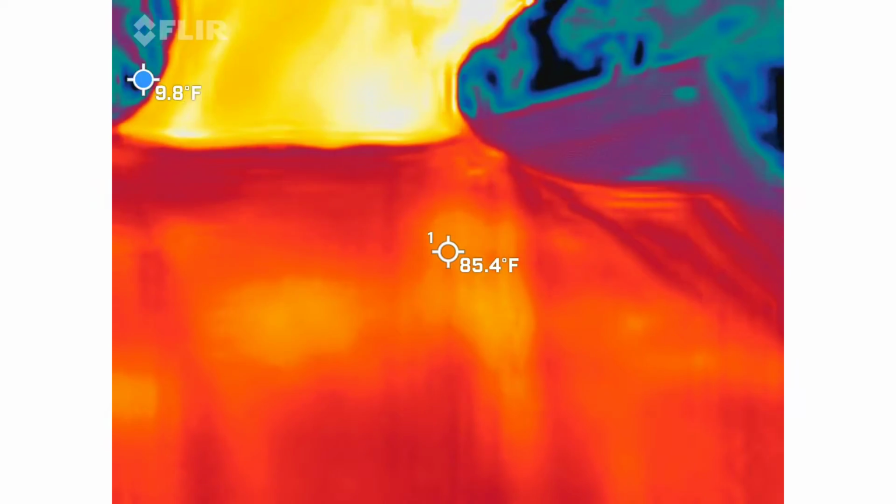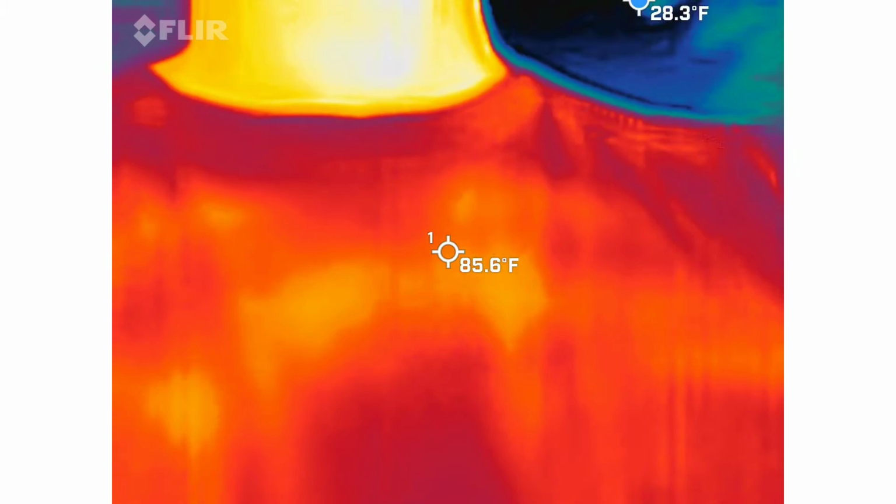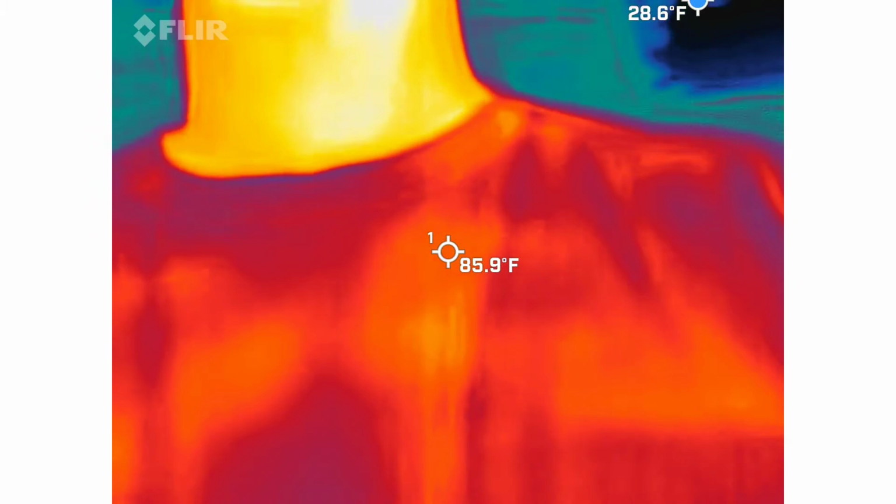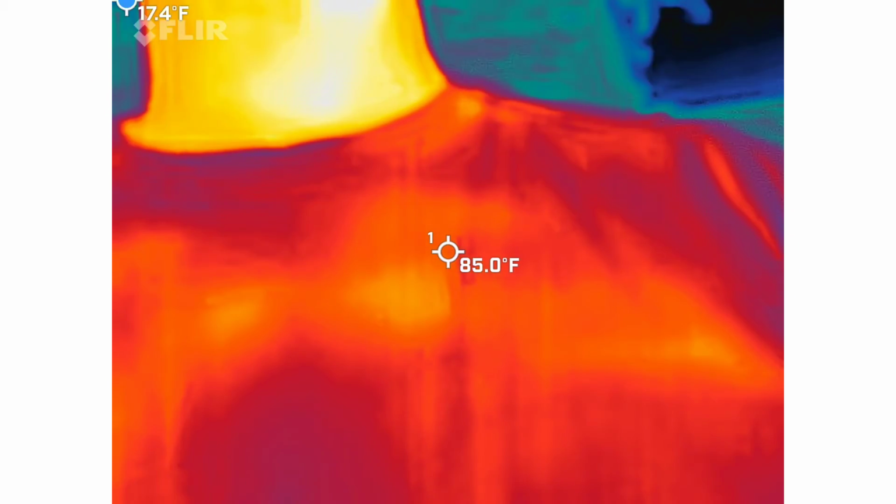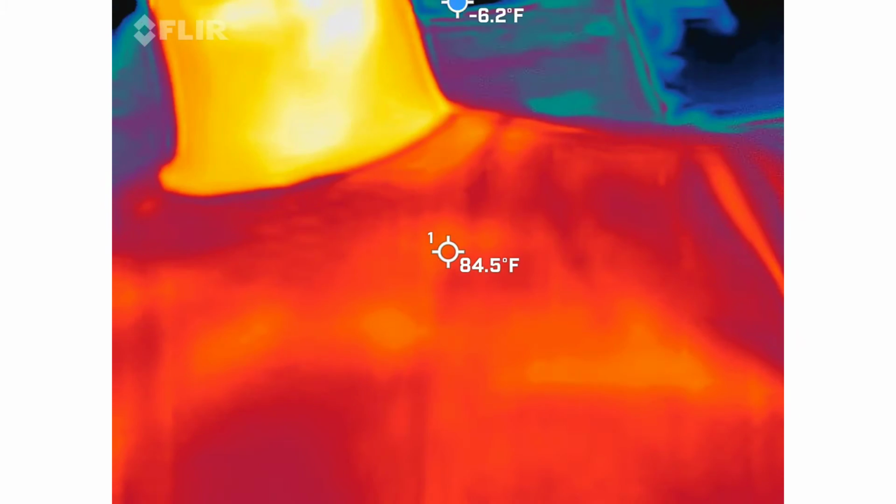I think it's him. So the blue dots, there's a blue dot bouncing around the frame that's giving us the coldest point in the frame at that particular moment. So it's helping guide our eye on where the coldest spot is. However, I'm not always staring at the blue dot. I'm also looking at the blue and black areas that are moving on their own. So that way we can tell what's actually happening inside the screen.